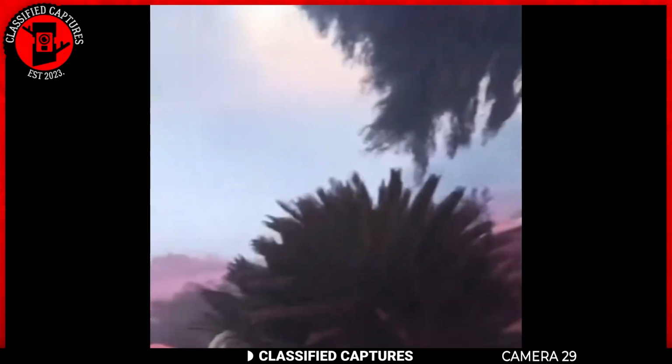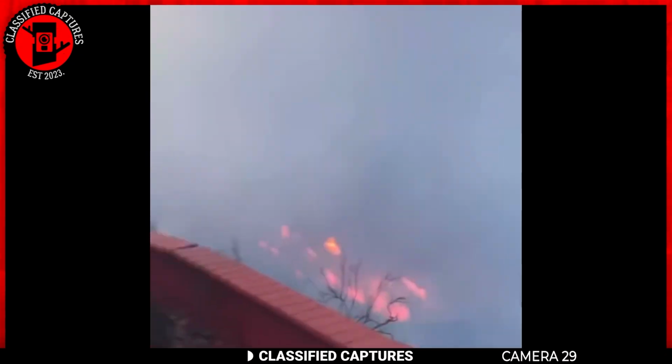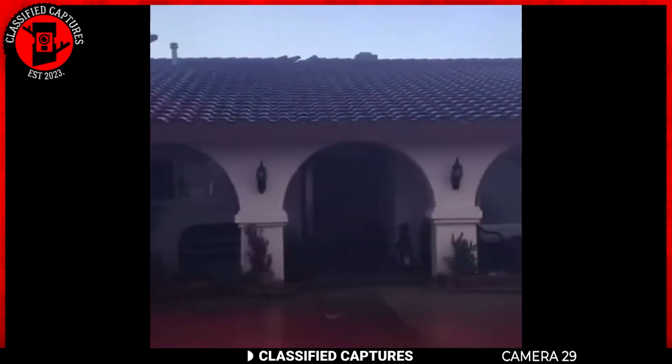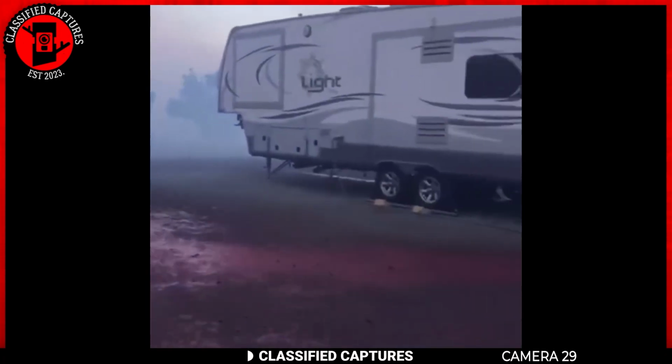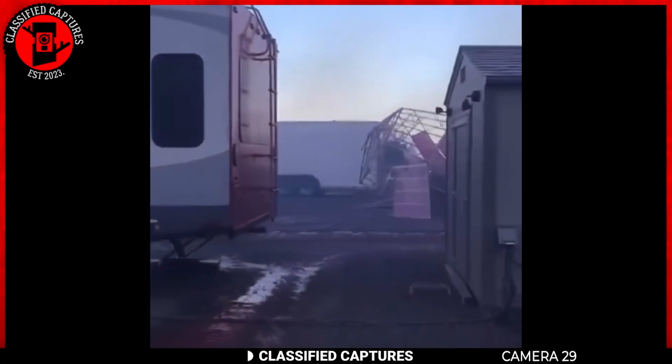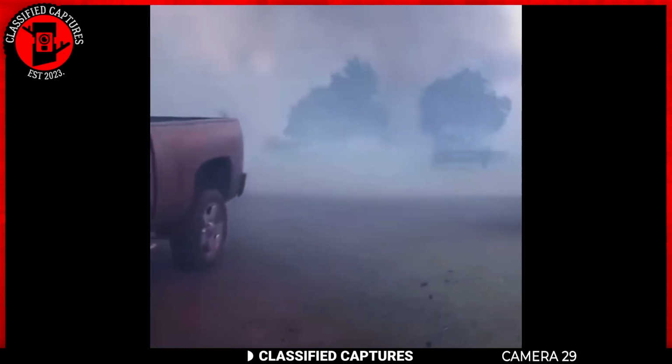The camera pans round, revealing a smoky atmosphere and a fire truck parked nearby. It quickly becomes clear that there has been a fire outbreak, and the red powder is in fact a fire retardant. This substance, often dropped by planes during wildfires, is used to help slow the spread of the flames, creating a barrier to protect homes and other areas at risk.